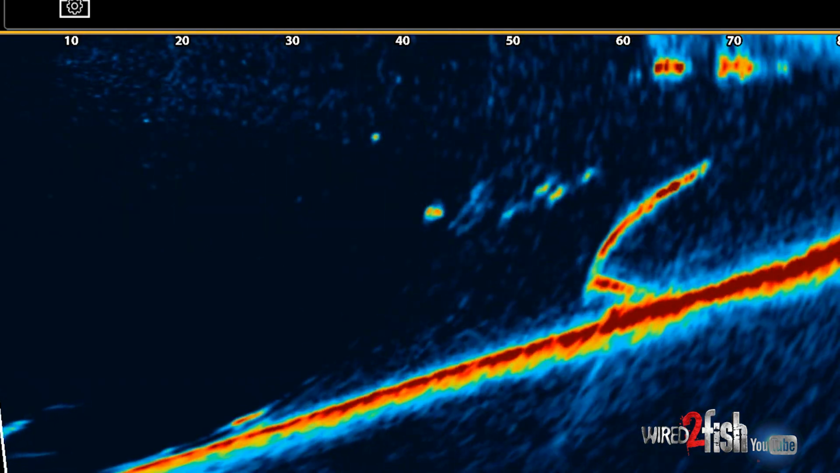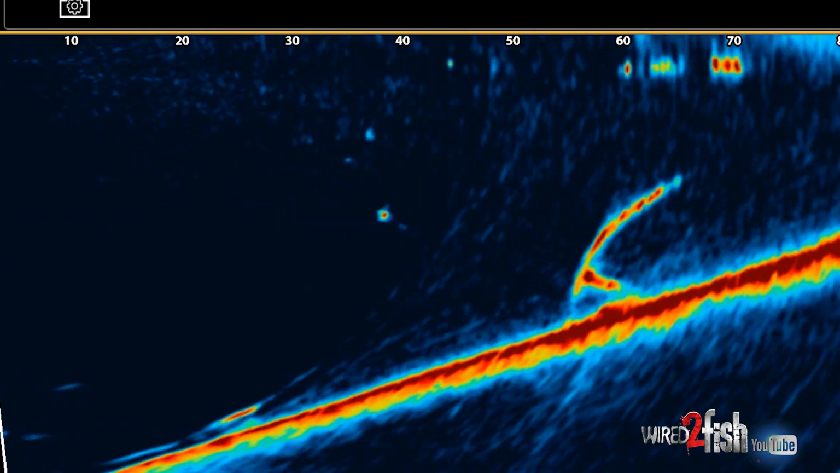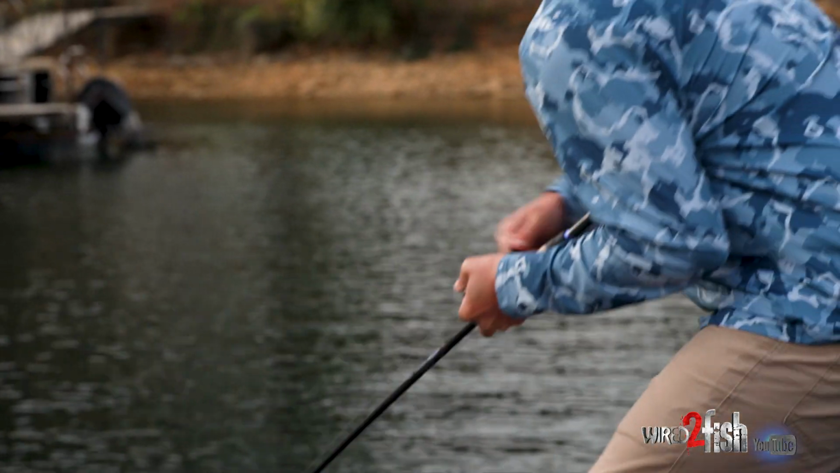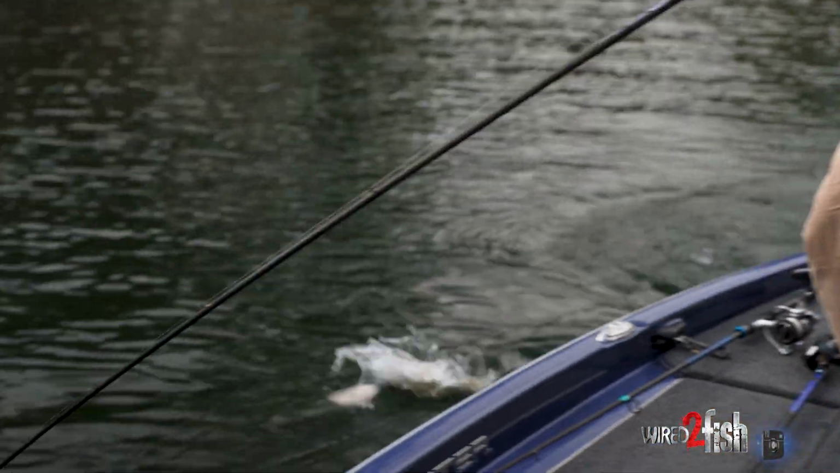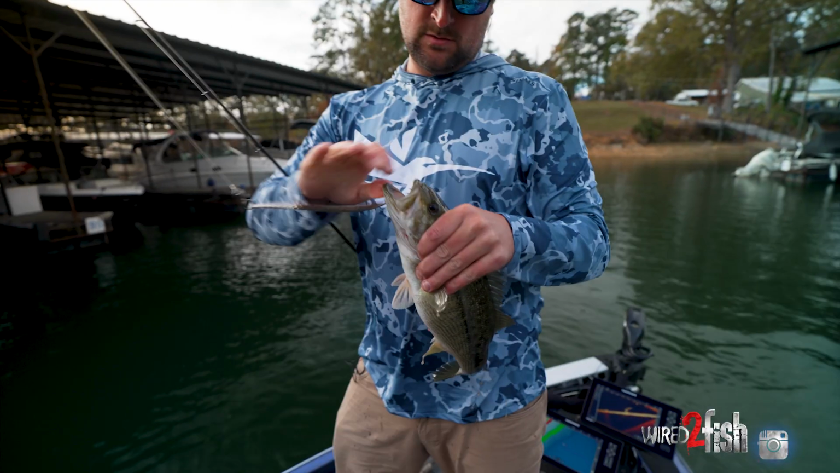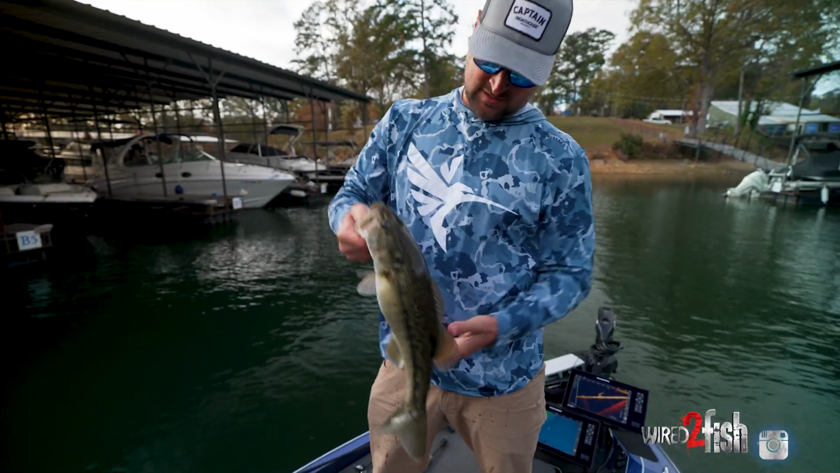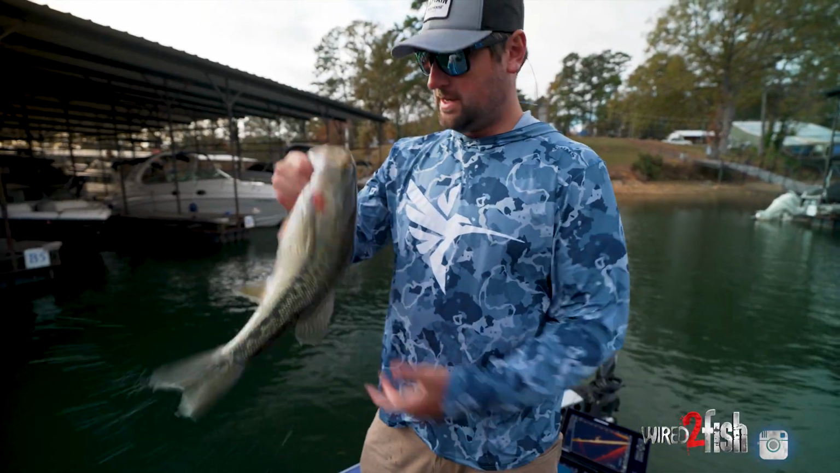Yep, just like that. Oh God, there he is. Gotta swing him. Oh, not a striper. Just a Lake Lanier special. Woo. Not a bad one. Good start for the day.